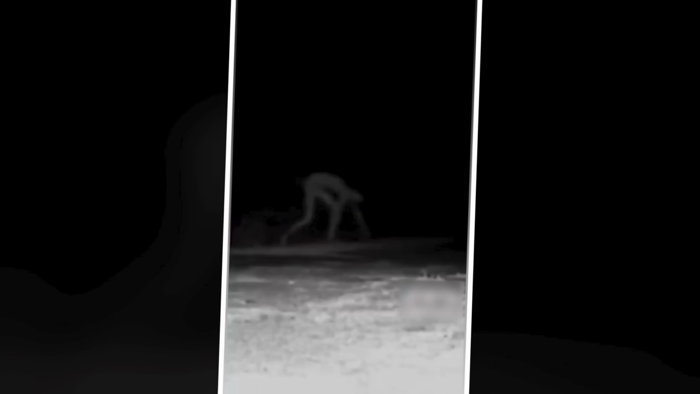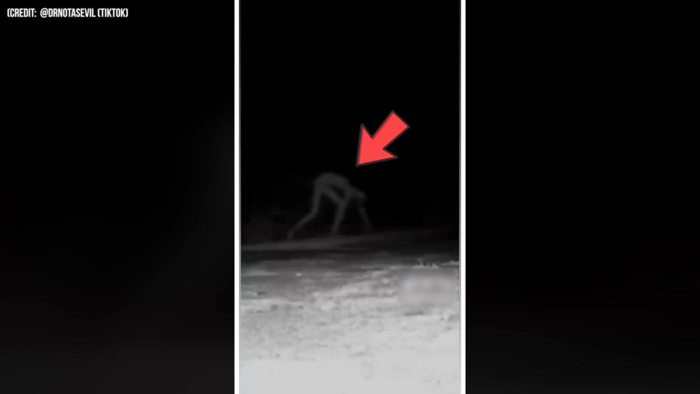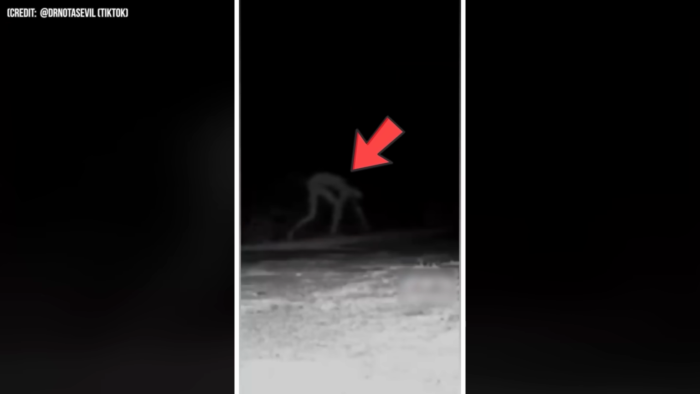Number 12. Some call this creature a dogman, others call it fake and a prank, and some even go beyond to call it a skinwalker wandering around in the woods. The skinny figure and the way it crawls are creepy no matter what that thing is.